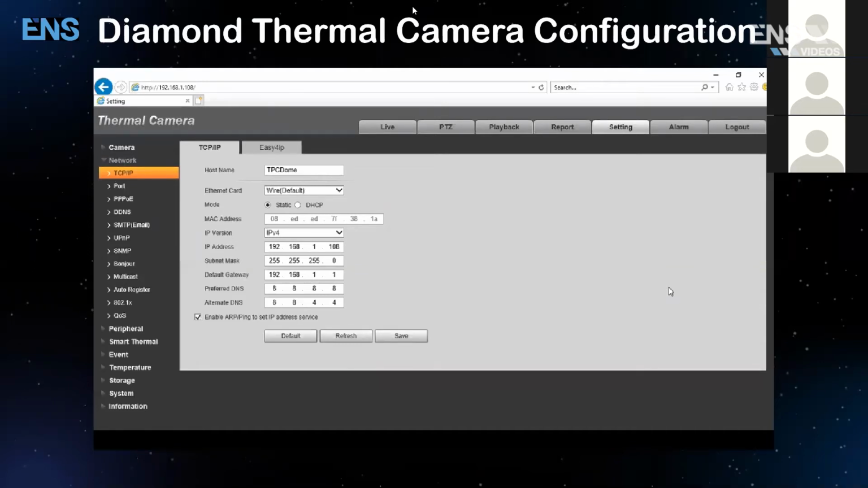So what's recommended is either change the IP address of the NVR first to something different like 109, or you can change the IP address of the camera to something different like 109. Once that's done, the conflict will no longer exist, and then you're ready to add.